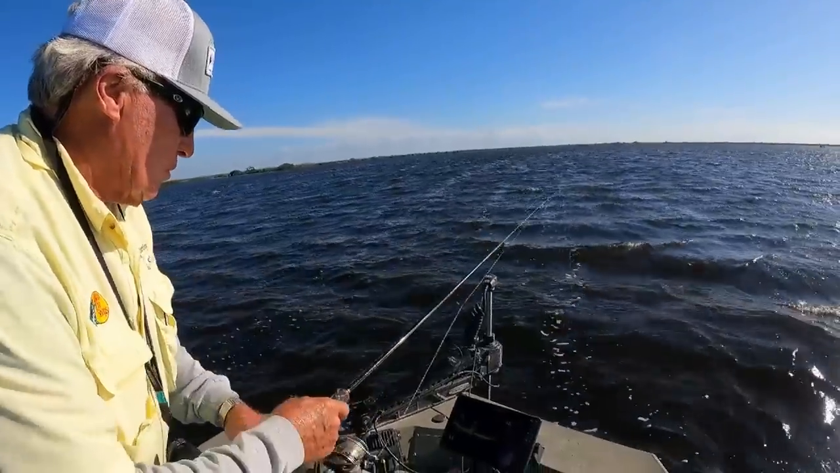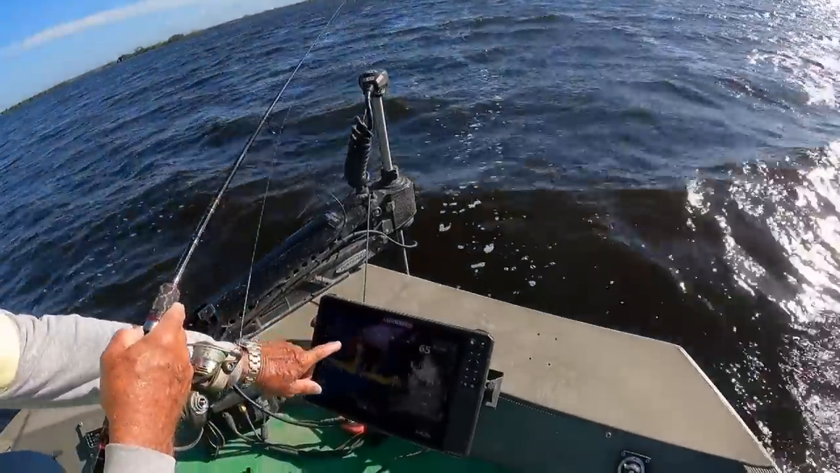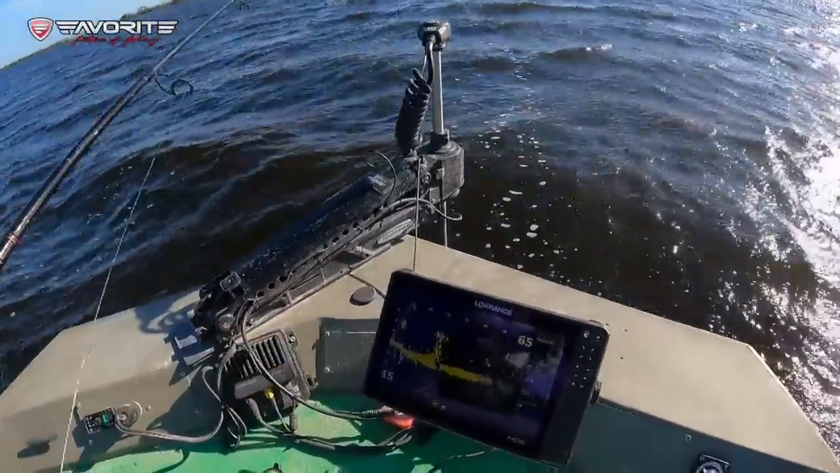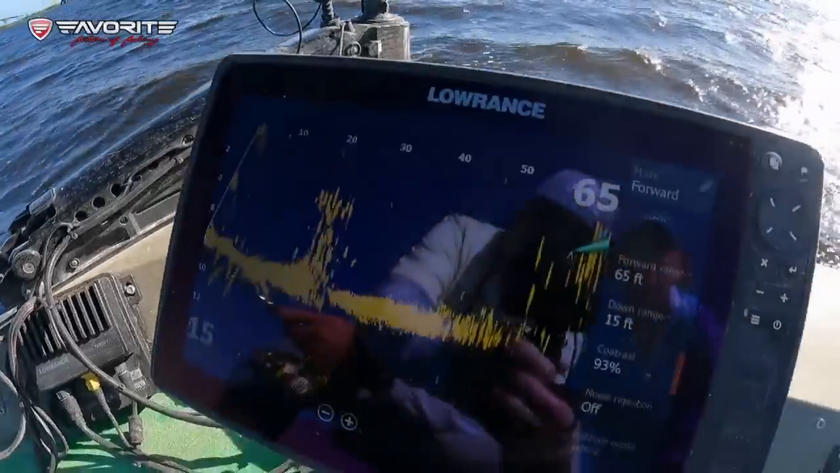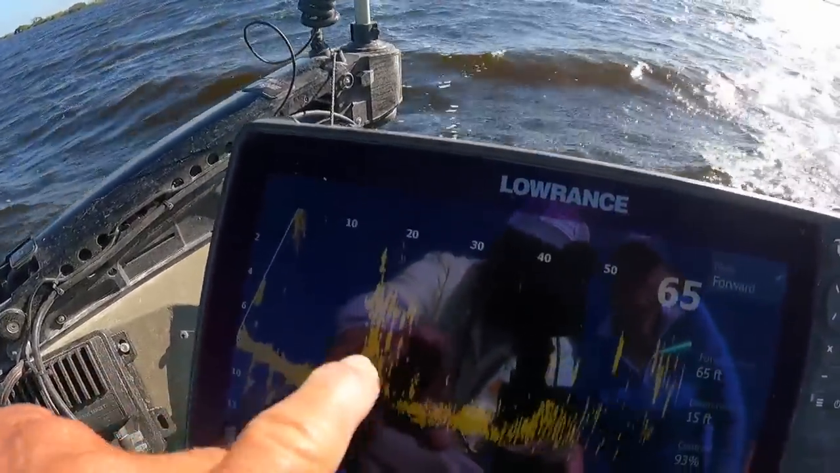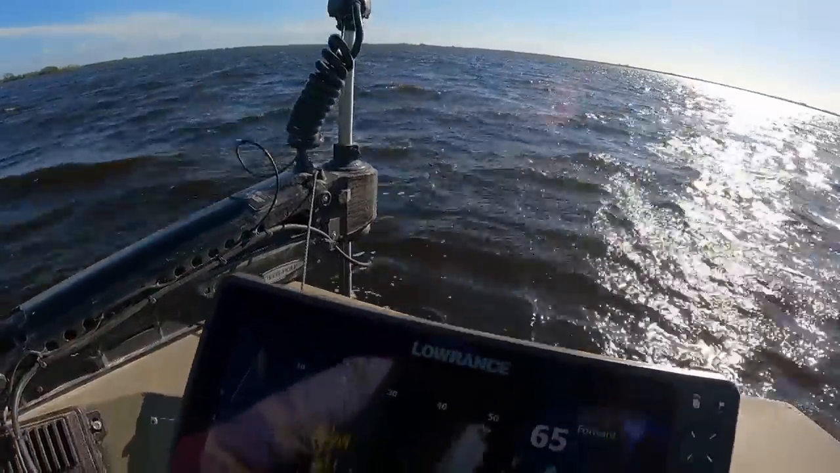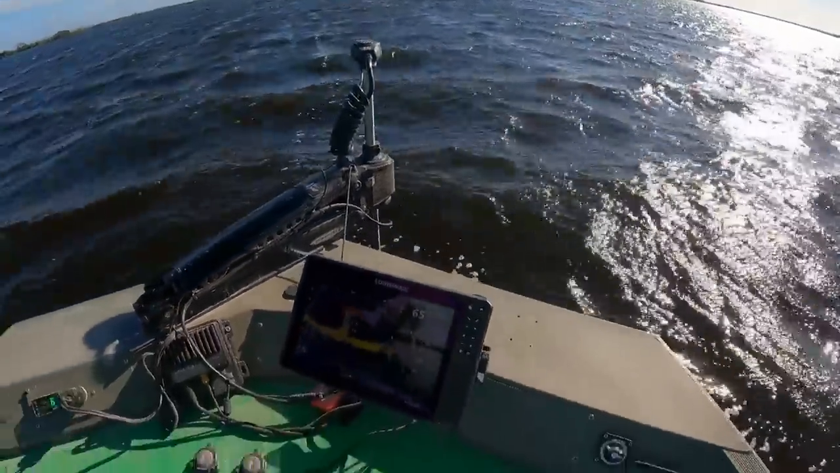Now, you see this crappie school right here, and then there's a line right there. Okay, crappie school is just right there. And it's so apparent. There's 30 or 40 fish right there. The trolling motor's pointed right at it. So that's 20 feet away.